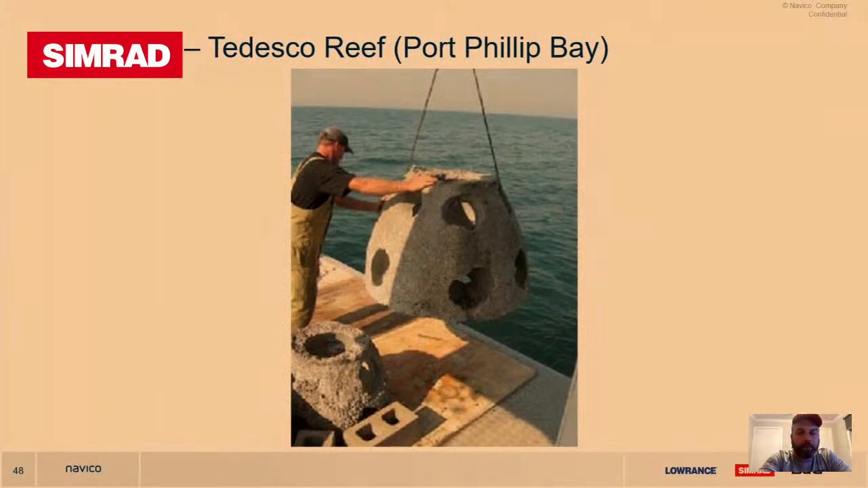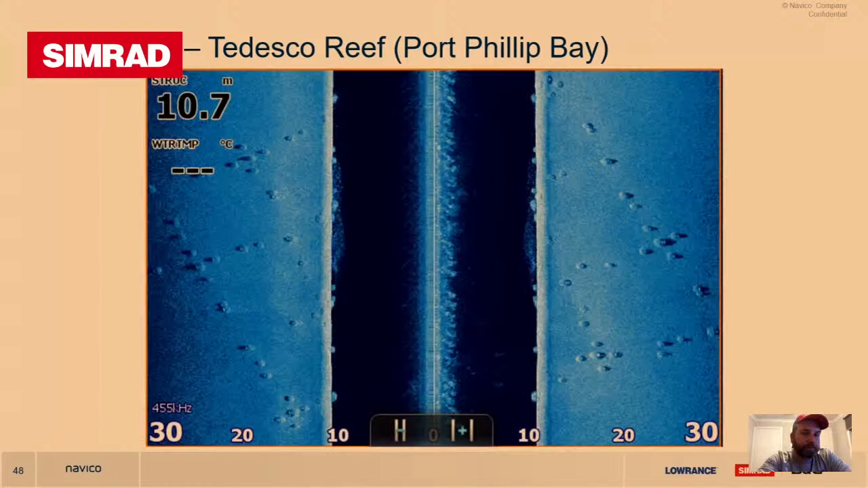Tedesco Reef, Port Phillip Bay. Hopefully we've got a few bay fishermen. I think I saw Paul Lazzapardi here before. He loves his snapper fishing in Port Phillip Bay. Tedesco Reef is made up of all these little concrete ball structures, and going over it with your side scan, go into the next frame. That's what it actually looks like. It's painted that picture of those little balls on the ground as you're going over it.